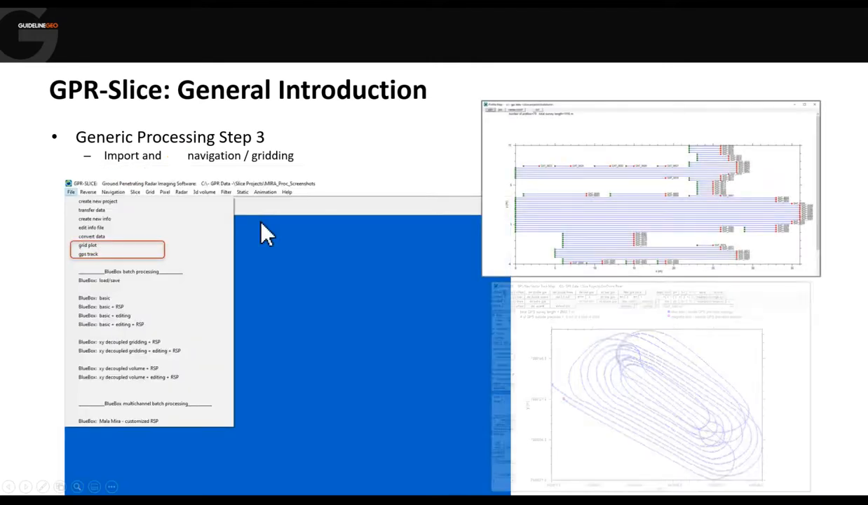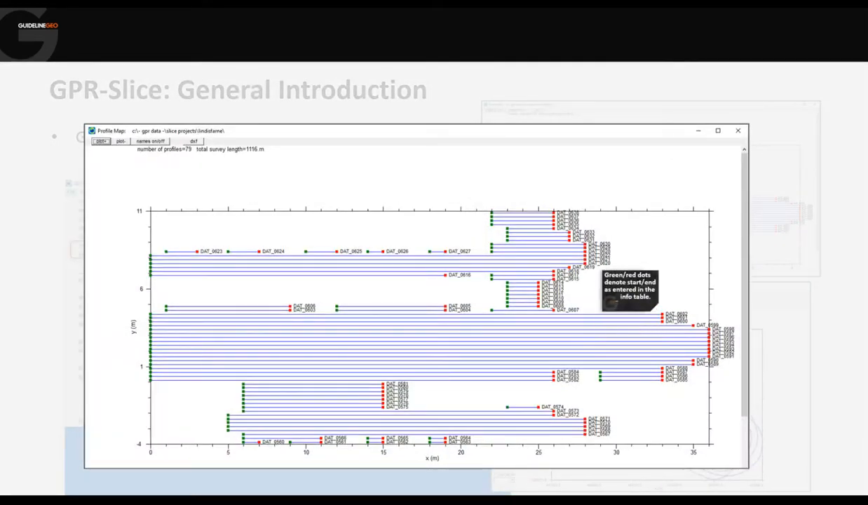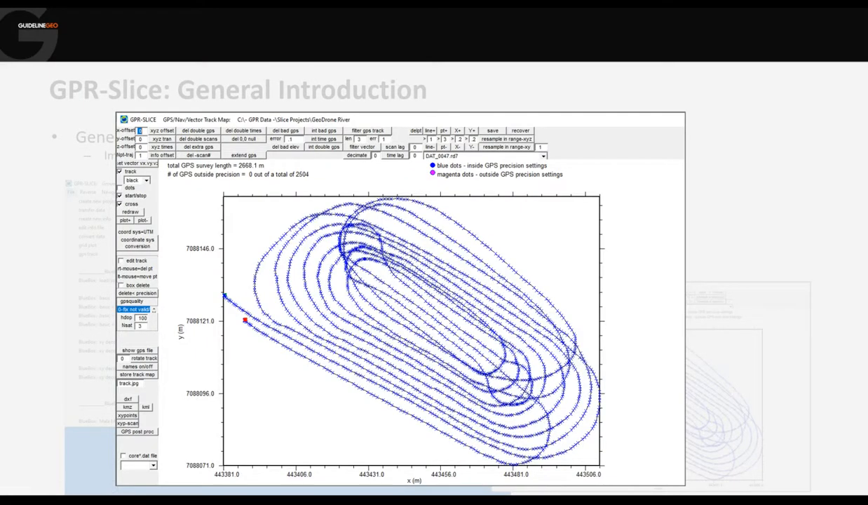Once we've created those information files, then what we can do is we can have a double check to make sure that everything looks okay. So this is especially important for the grid data. We want to make sure that all of the lines are where we expect them to be, and the green dot will denote where the start of the line is, and the red dot will denote where the end of it is. For GPS data, we get a very different window.